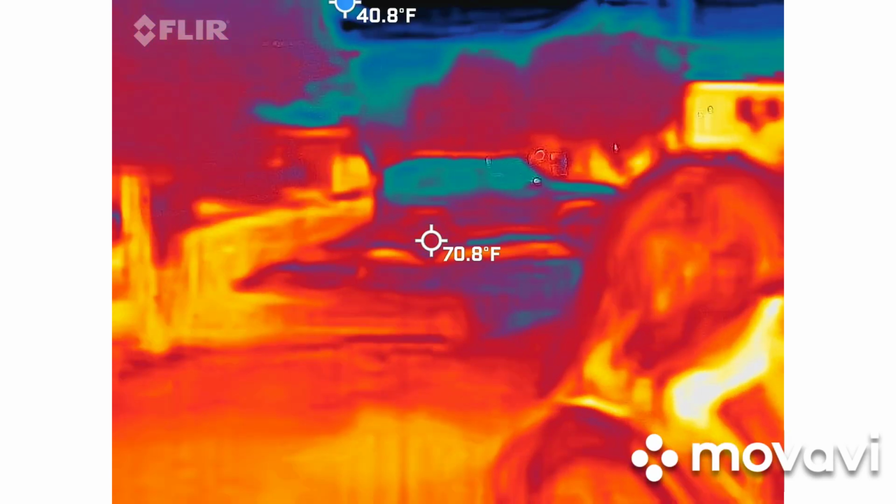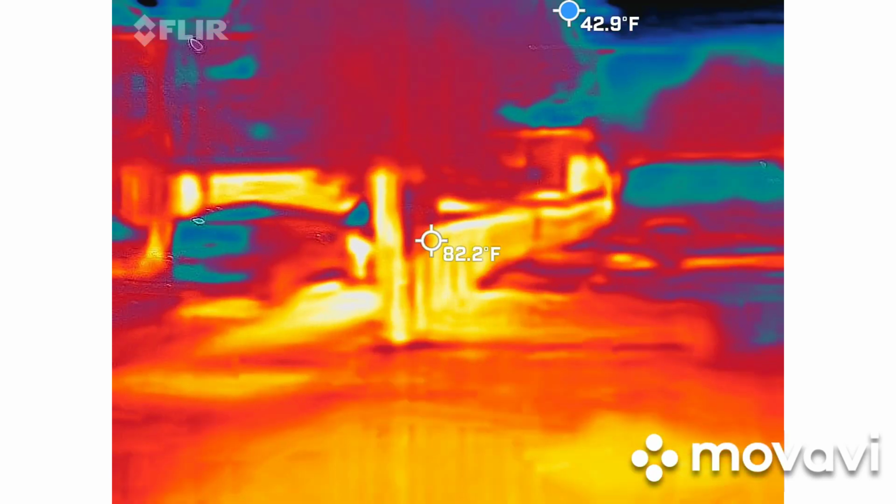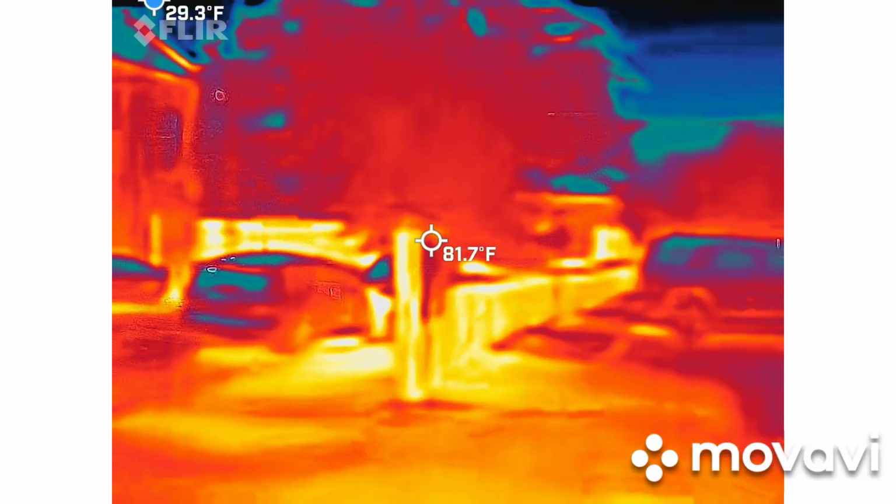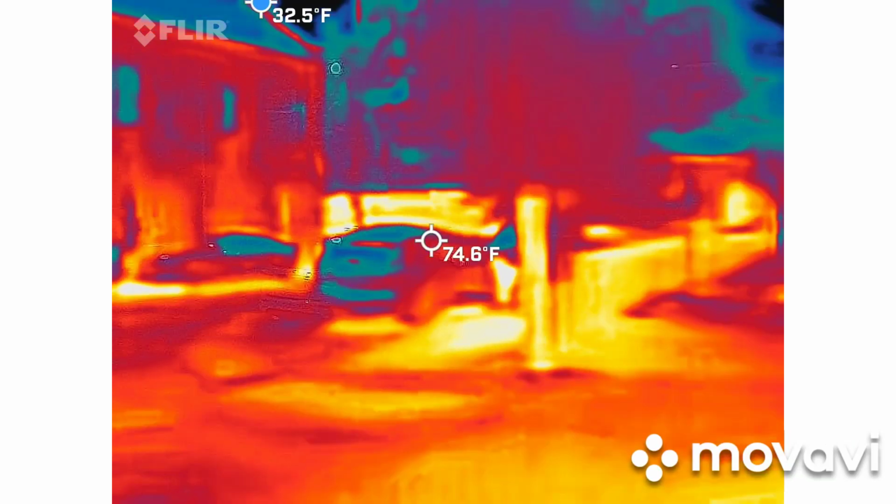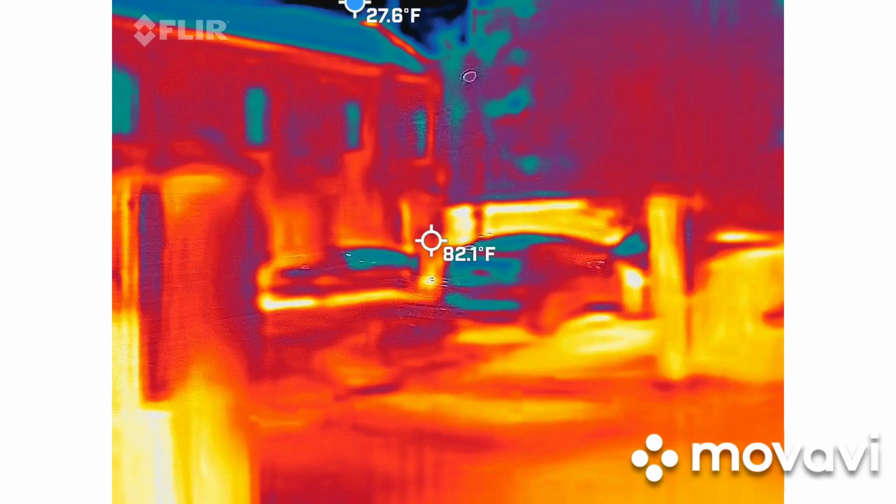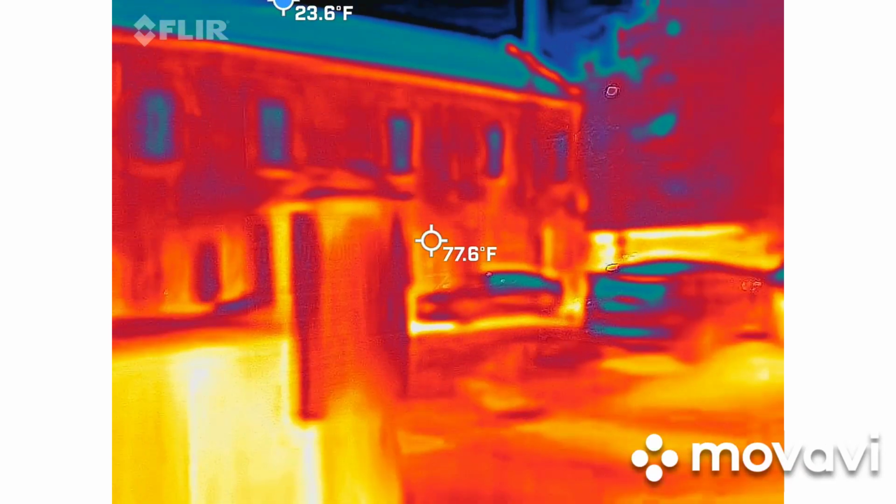Our weird temperatures in January, February, it does get cold here. We don't always get snow, but it's cold. I mean, I'm talking 33 degrees, right before it's supposed to snow. I'm out here with hot hands and a winter coat, the whole nine. People want to go ghost hunting. You only want to know what comes up on that thermal. There's not a whole lot of red, orange, or yellow on there at all.